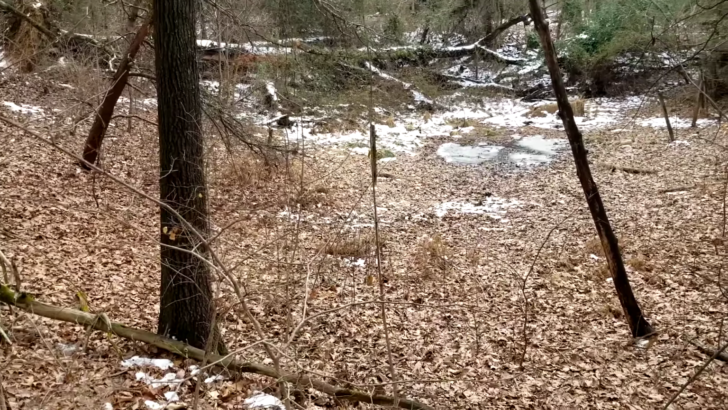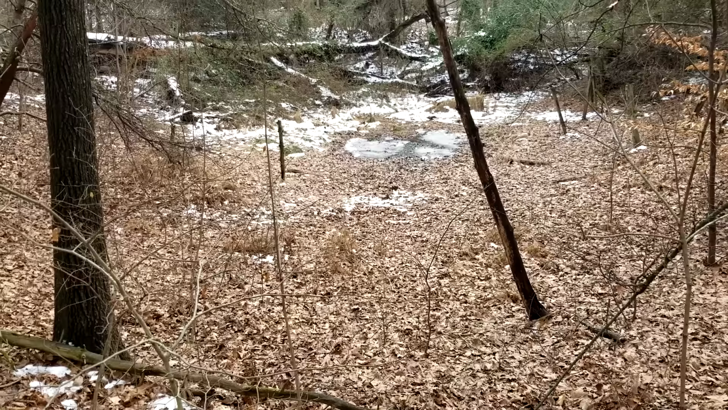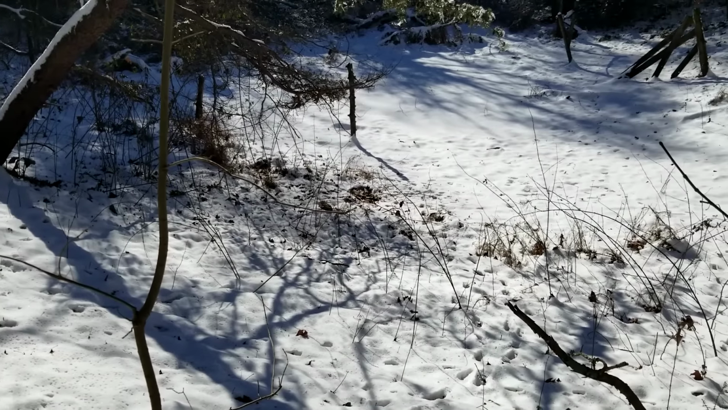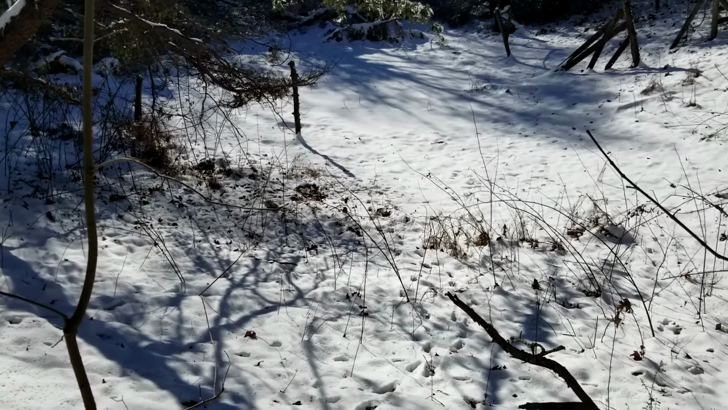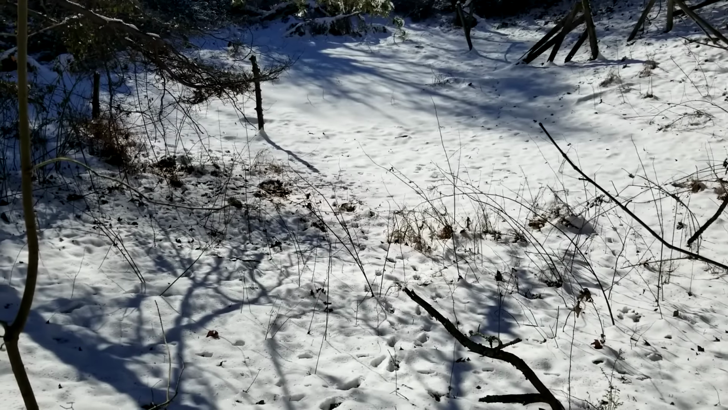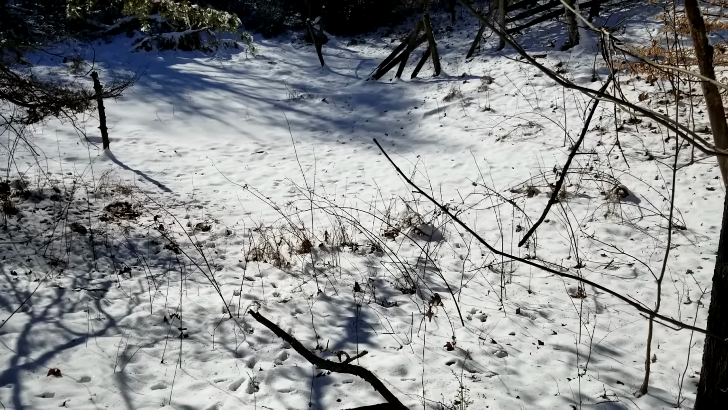And the old pond, this is what it looked like when I pulled the cards. It had a little water in it frozen. And here's what it looked like right after the snowstorm. Cold. But the animals don't matter. These deer seem to love it no matter what it is.